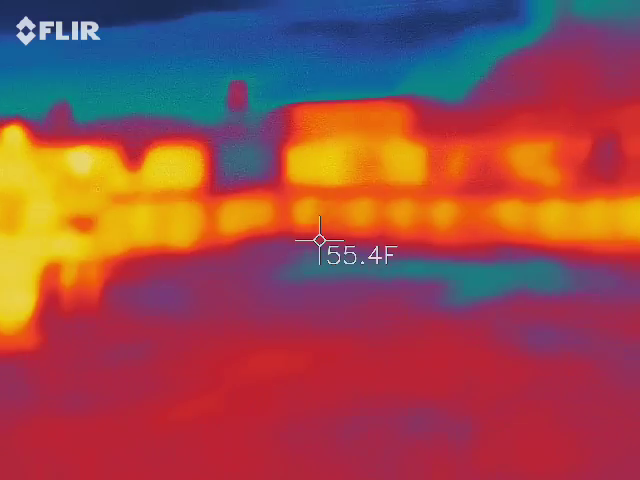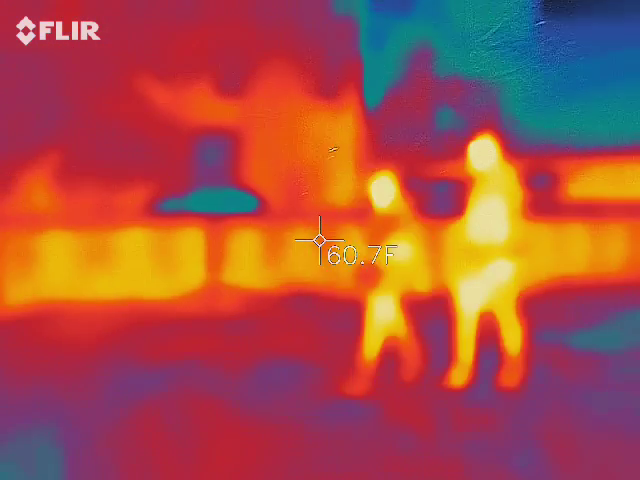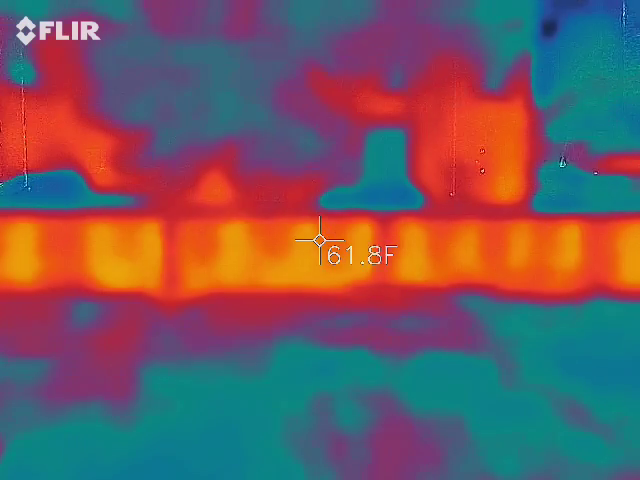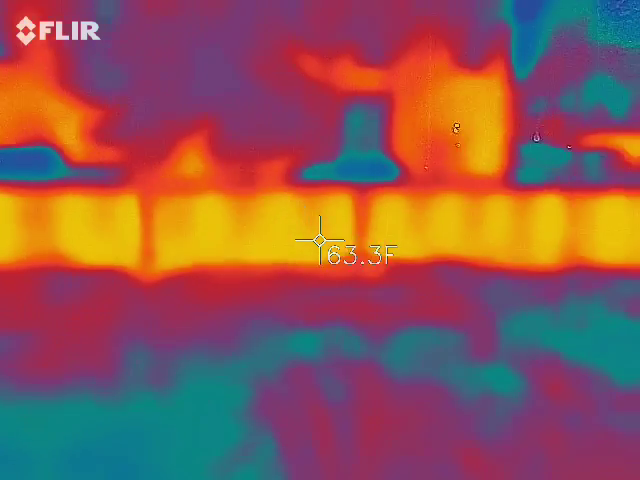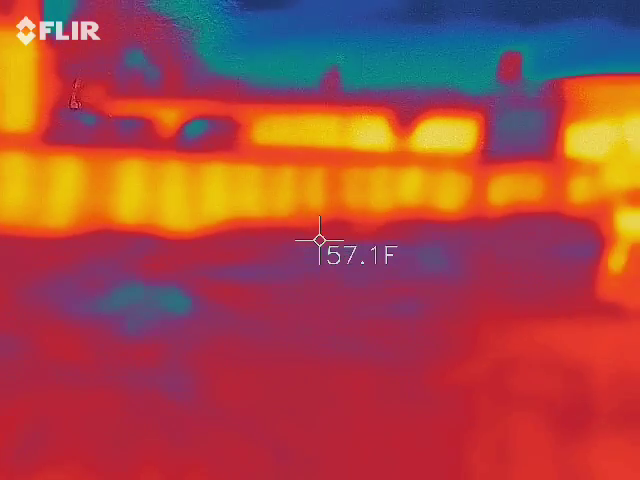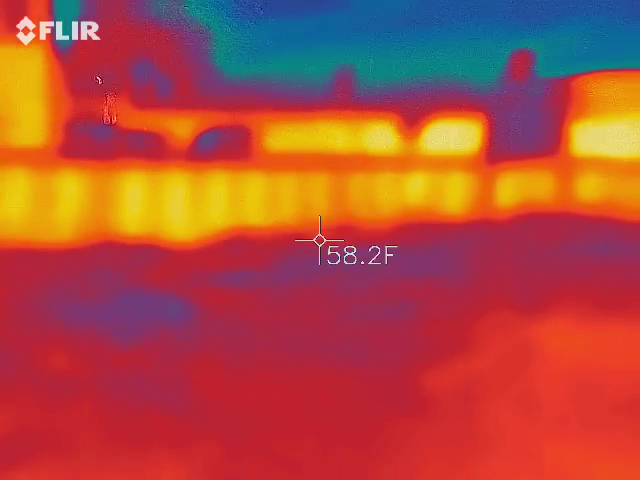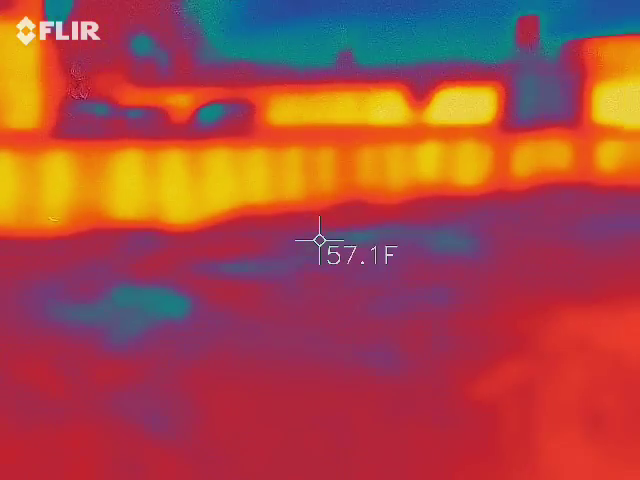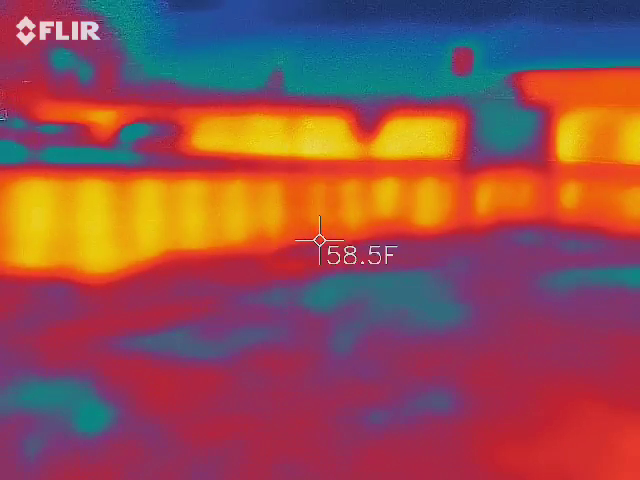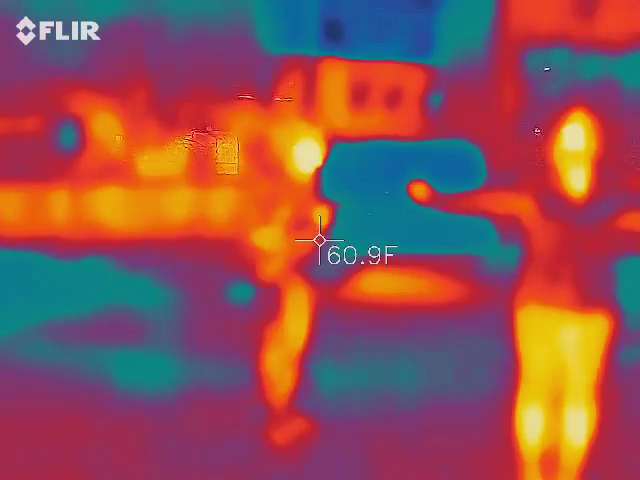Yeah, let's go see if we can figure something out. Do you see anything I need to take a temperature of? It's like 57.2. I got nothing in the picture there, but it's still taking temperature. Did newcomers destroy the building?